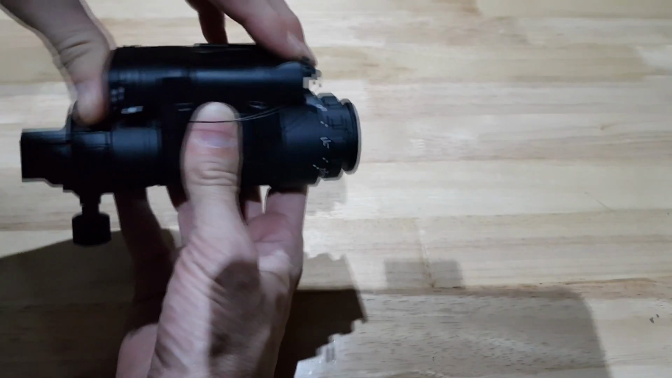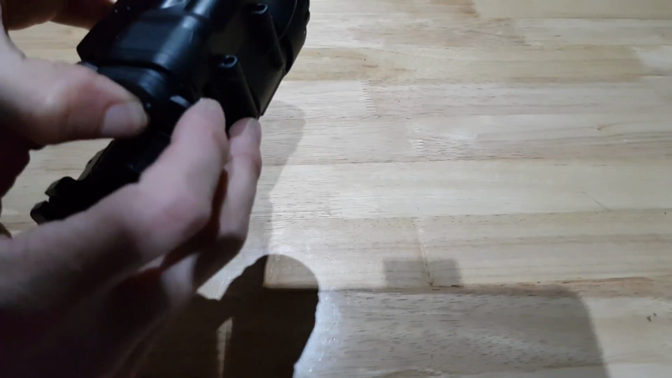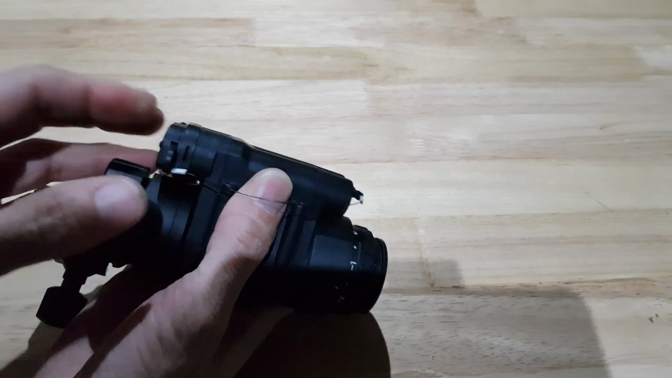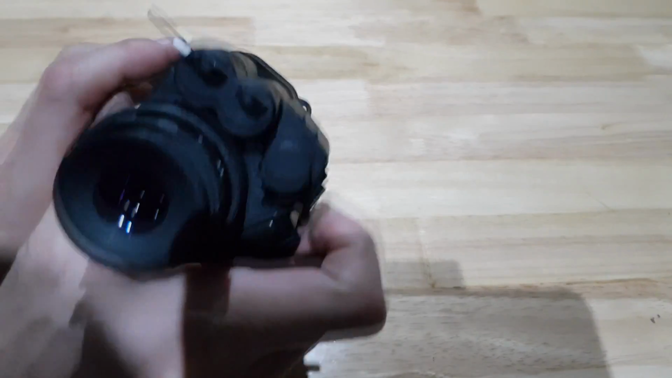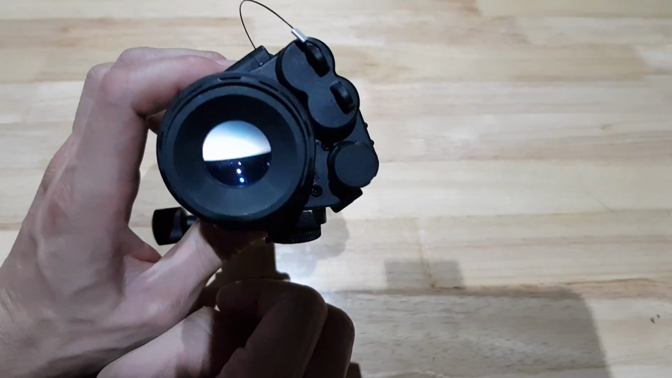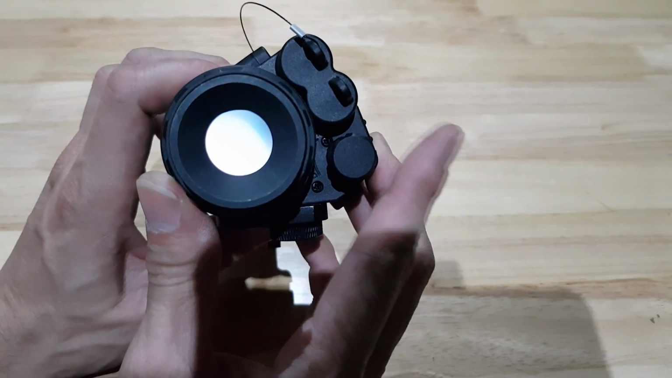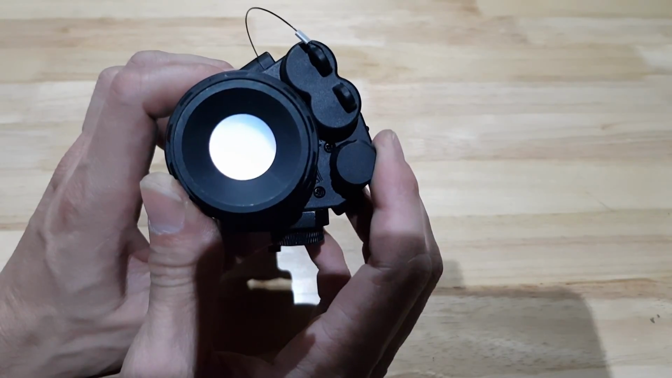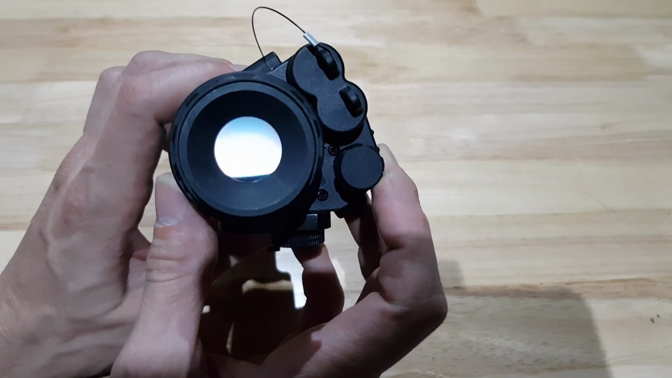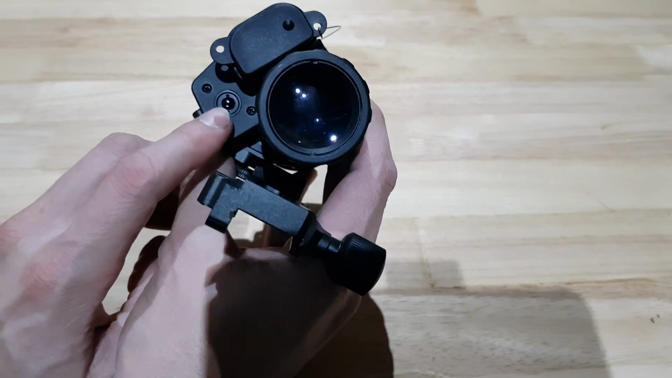And to turn it on, make sure you put the battery cap back on. Okay, to turn it on, you twist this little knob here, and the first click will turn it on. And then as you turn that knob higher, it increases the intensity of the IR in the front. So the IR unit in the front of this is basically this here.